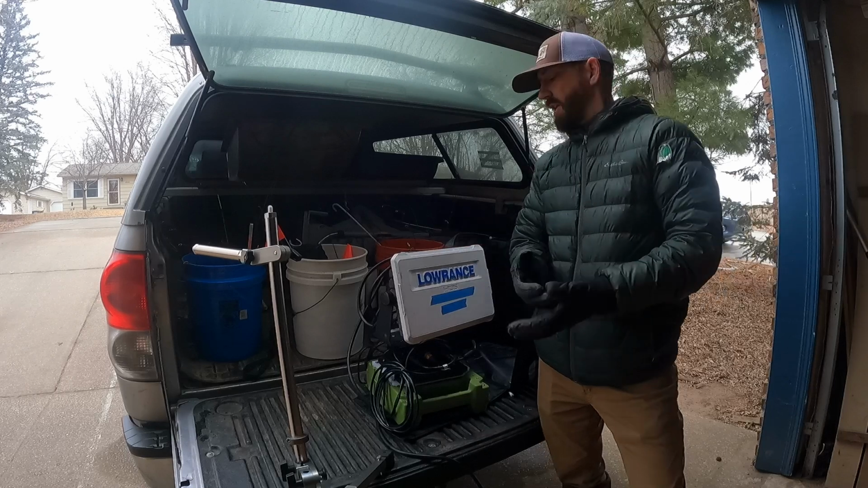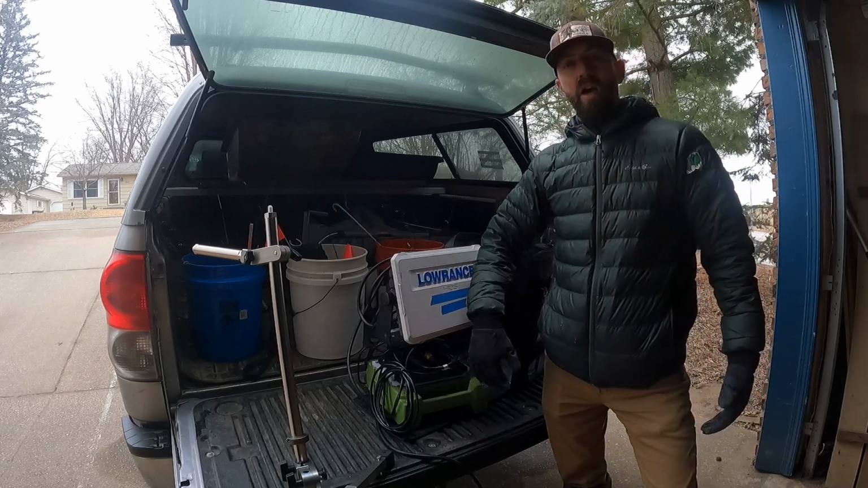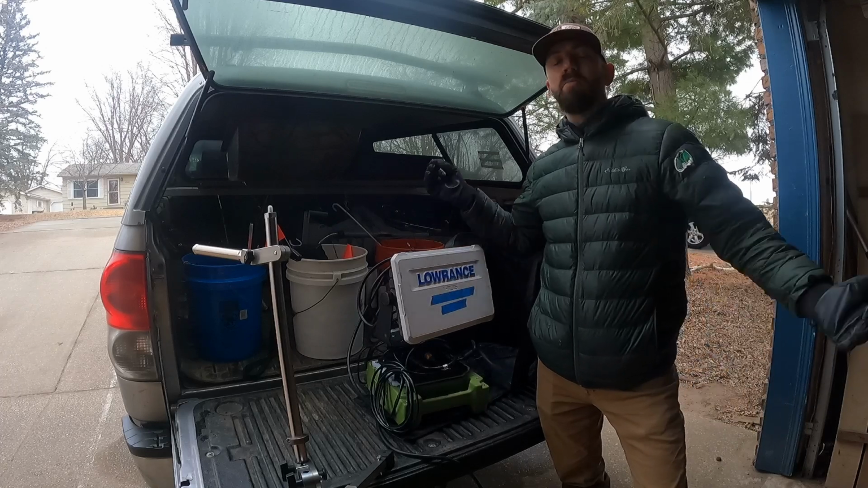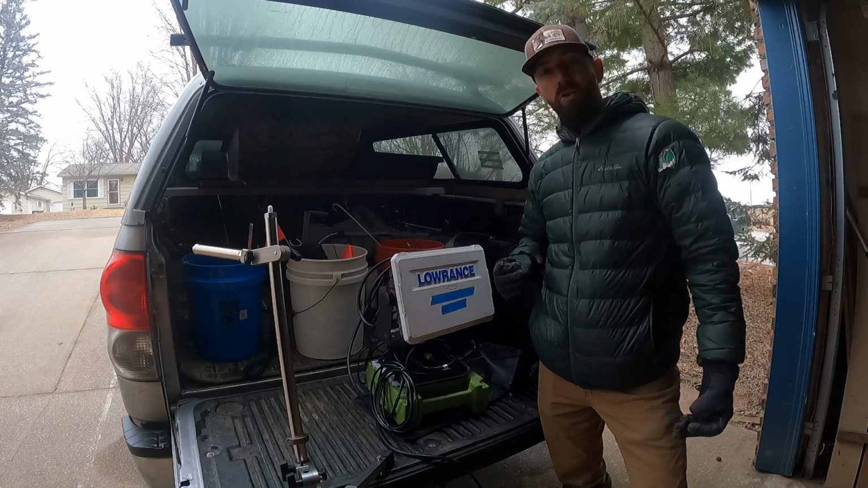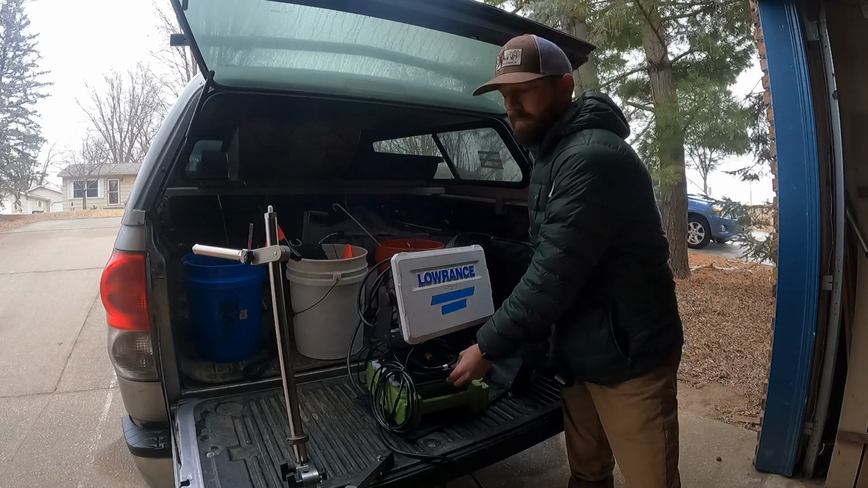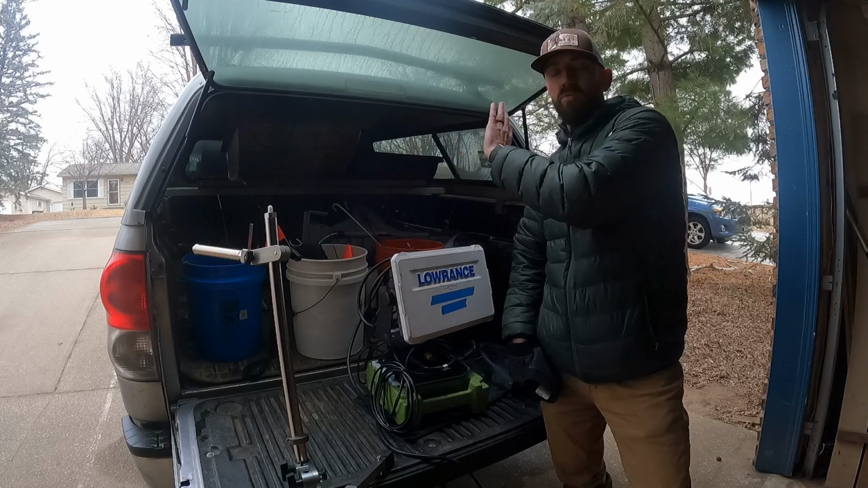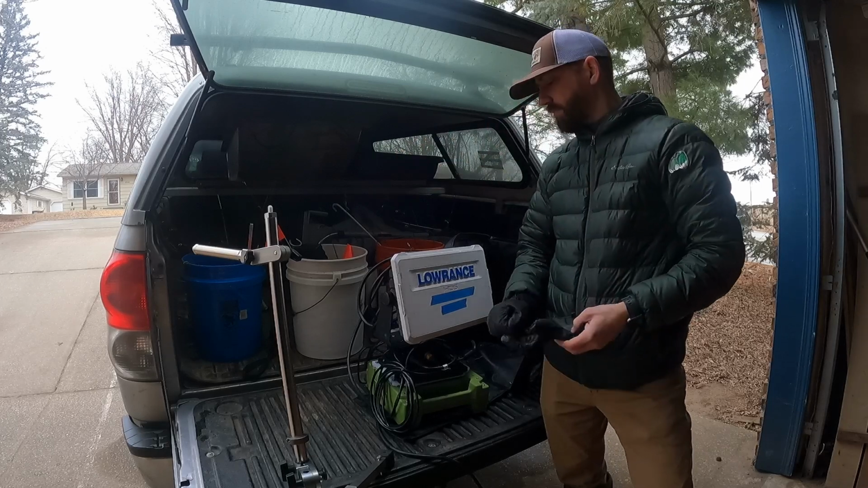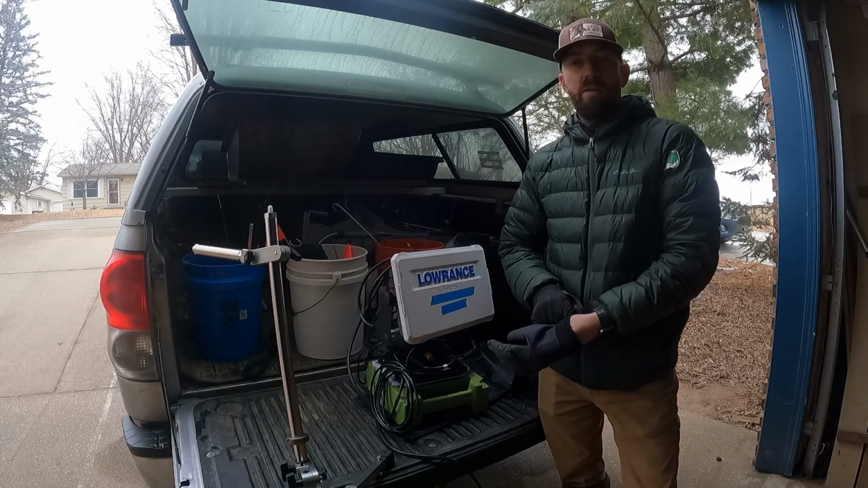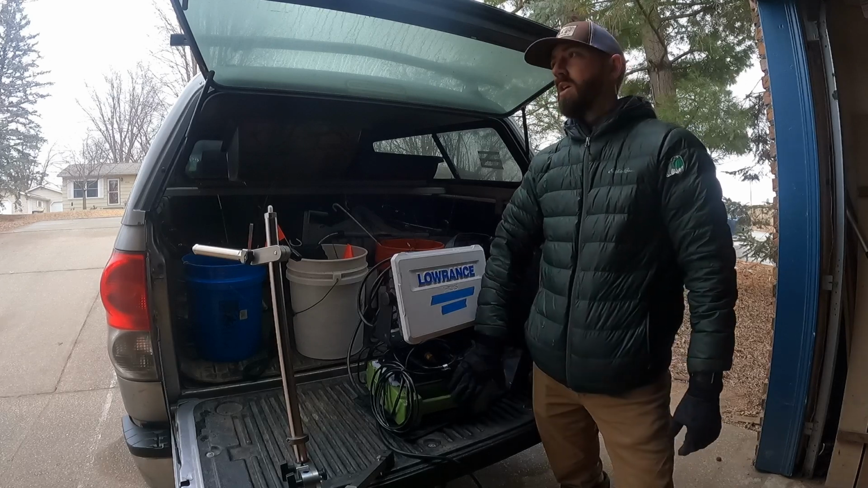In the boat, the Active Target takes a lot of juice, and I'm always worried about my batteries, my motor starting, so I'm going to take a little pressure off of that, and I'm going to use this to run just the black box. So my sonar will still be attached to the regular battery, same way it always has been, but it'll take just a little bit of stress off of my system that I currently have in my boat.